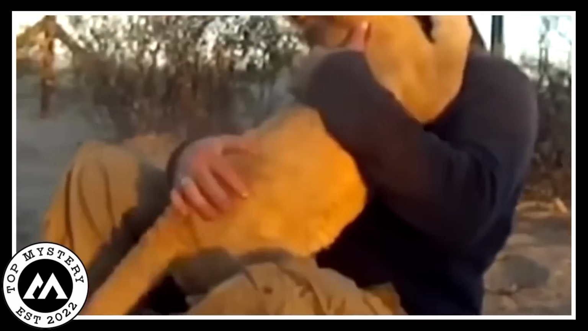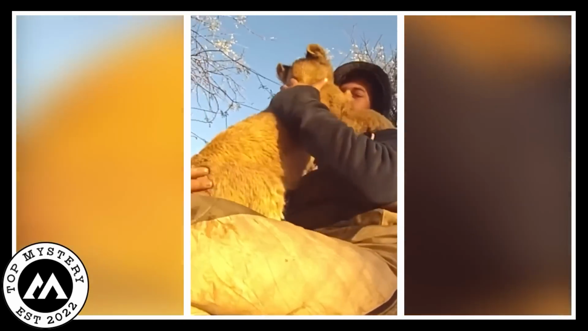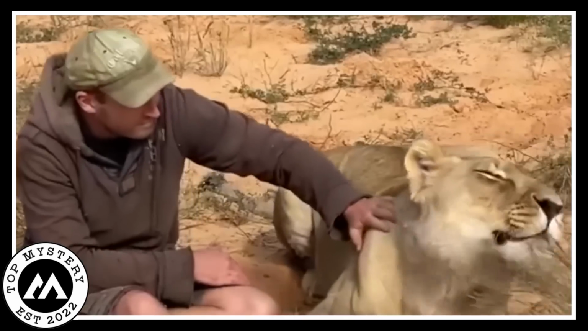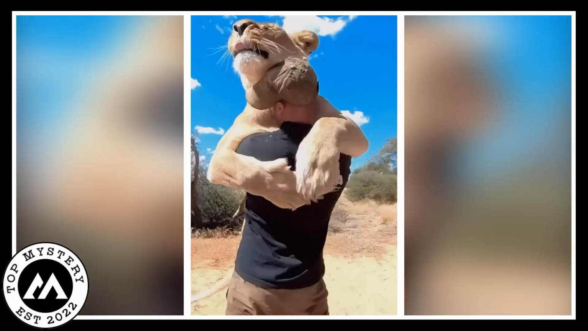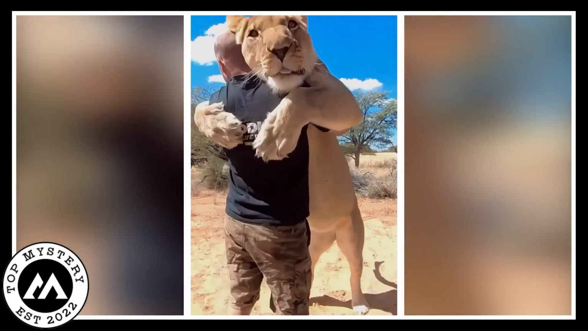As time passed, the cub grew bigger and stronger, transforming into a majestic lion. Despite the changes, the love between them remained unwavering. The lion, now fully grown, still looked at the man with the same devoted eyes as when it was just a tiny cub. Their connection transcended the physical metamorphoses, proving that true love knows no bounds.